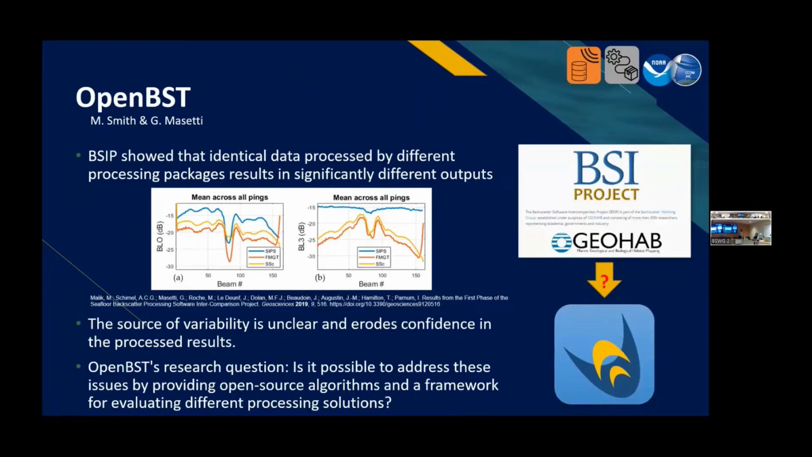Moving on, we're now going into processing and data acquisition. This has been a topic that has been brought up a couple of times. I won't go into too much detail on BSIP because we've talked about it. We know that if we give the same data set to these different processing packages, we get different results.